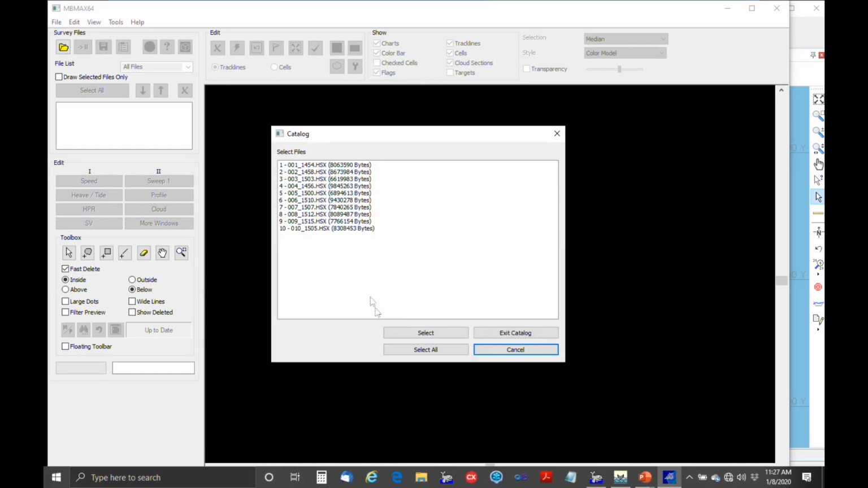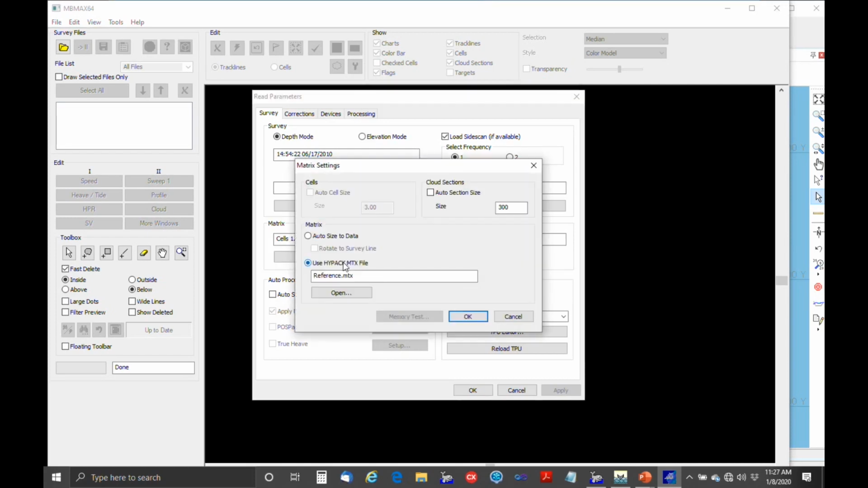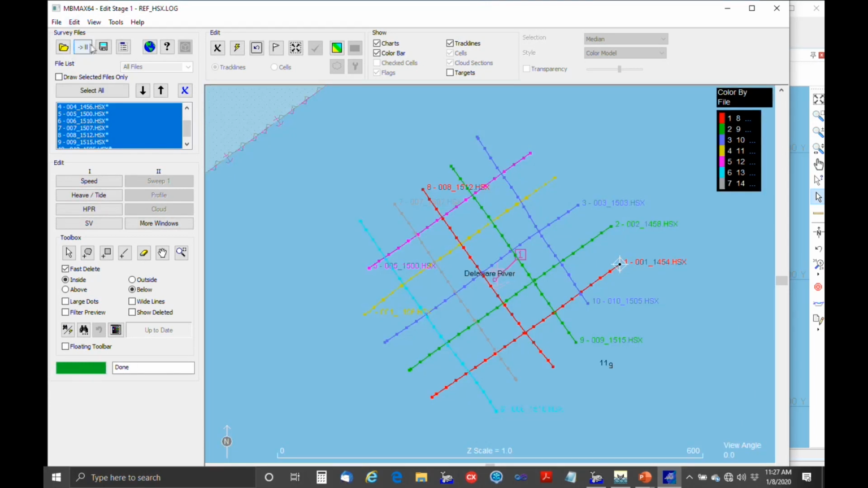And here's all the lines that make up the reference surface. In this case, I've got a matrix that we use for it. It's this reference.matrix, 1x1 cells. So I'm just going in here to give an example of how you'd edit this data for the reference surface.